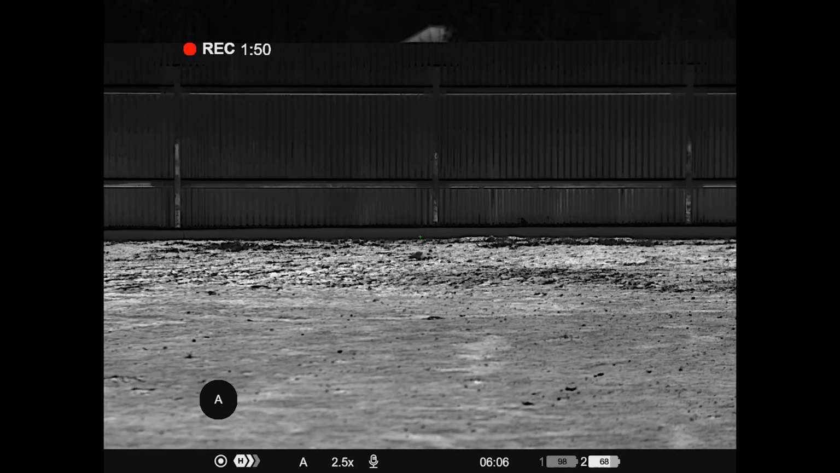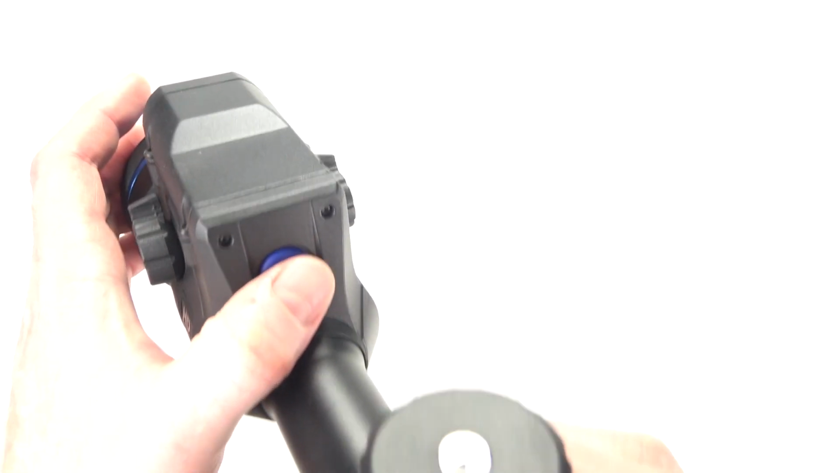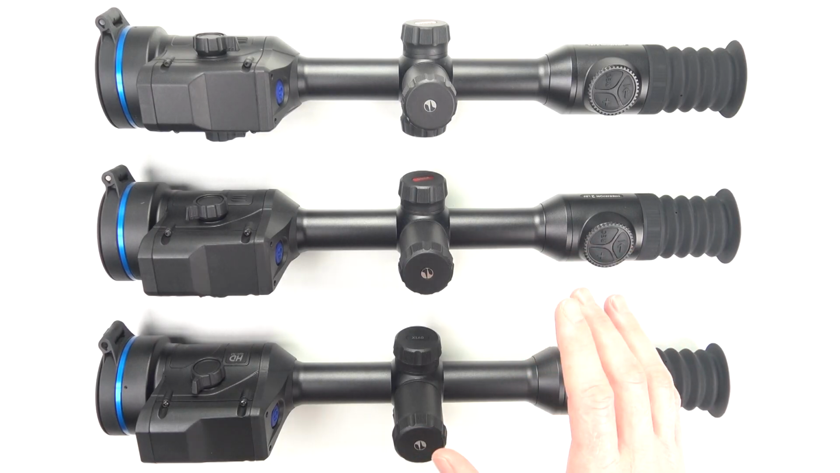In my opinion, this isn't a huge issue, as you can turn auto calibration off or change to semi-auto or even manual. Regardless of the setting you choose, you can do a manual calibration quickly at any time by single pressing the power button. So I would just leave it on semi-auto or manual and do a calibration as needed.